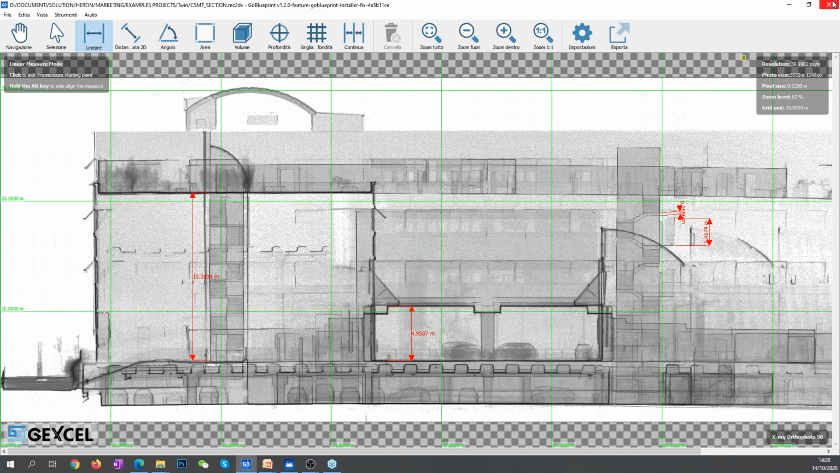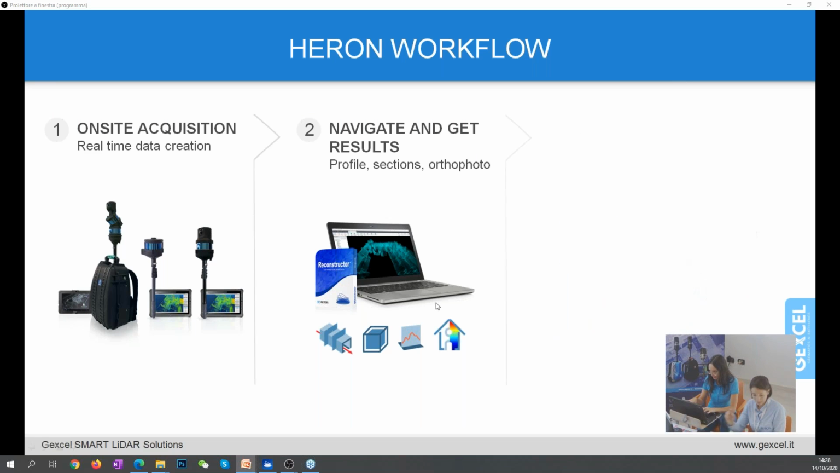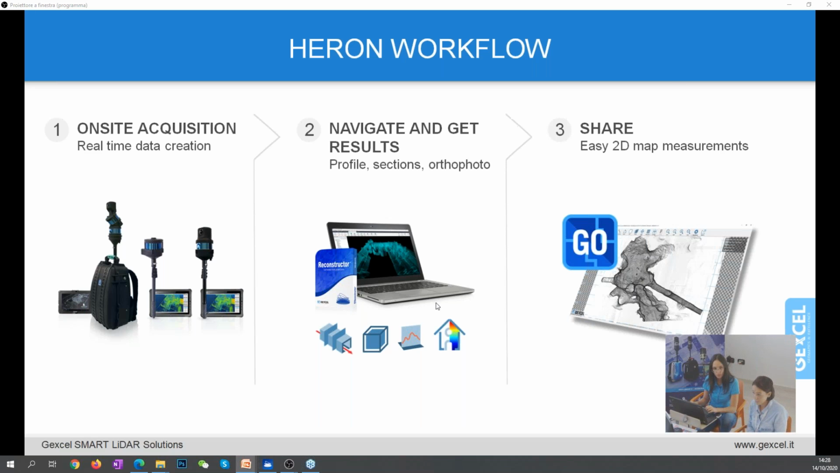And let me close this and go back to our presentation. Okay, so this is just the first level of data output that you could reach, and so I think that in a certain way you could already be satisfied about what you can achieve.